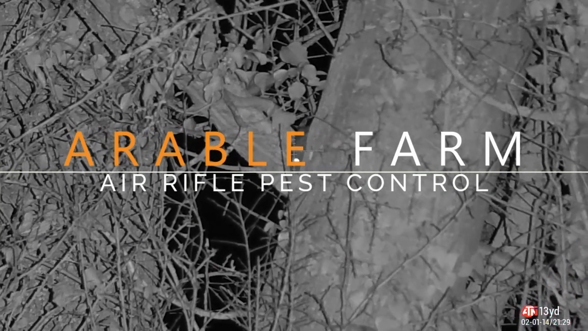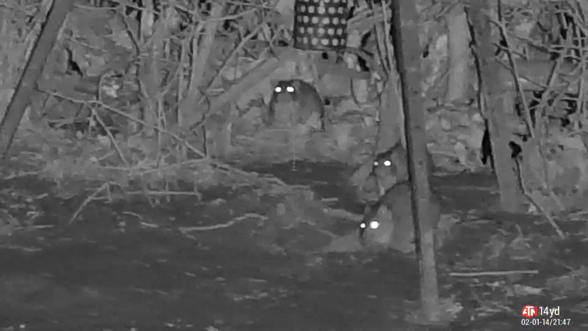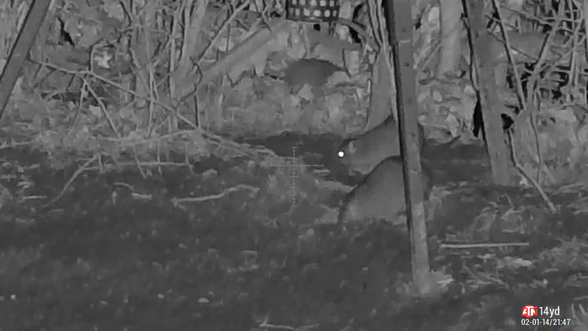So this is an arable farm, and just below this tree is a lot of feeders, and the greedy rats helping themselves to the pheasant feeders. Farmer's not that chuffed about that, to be honest, because they are absolutely smashing the feed. So I went up one evening, tried to pick a couple off, missed that one by the looks of it. Picked a few of them off in the trees and a number of them off on the ground as well.